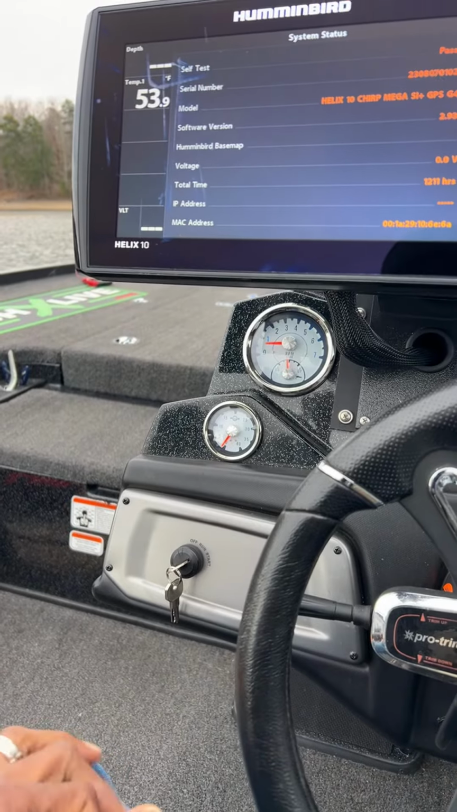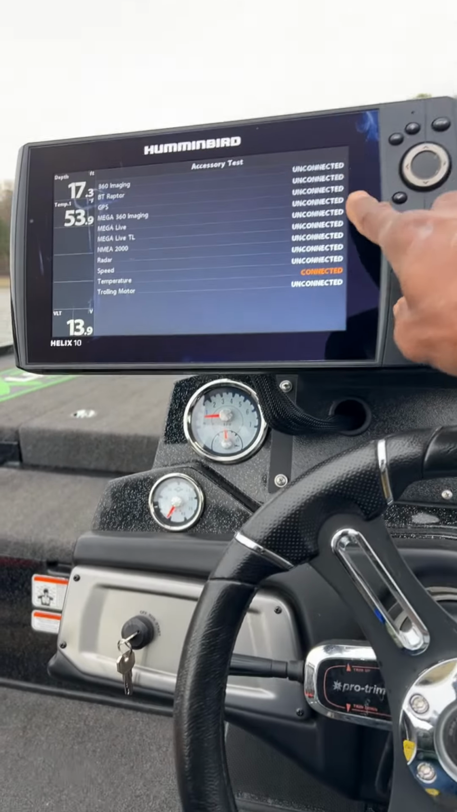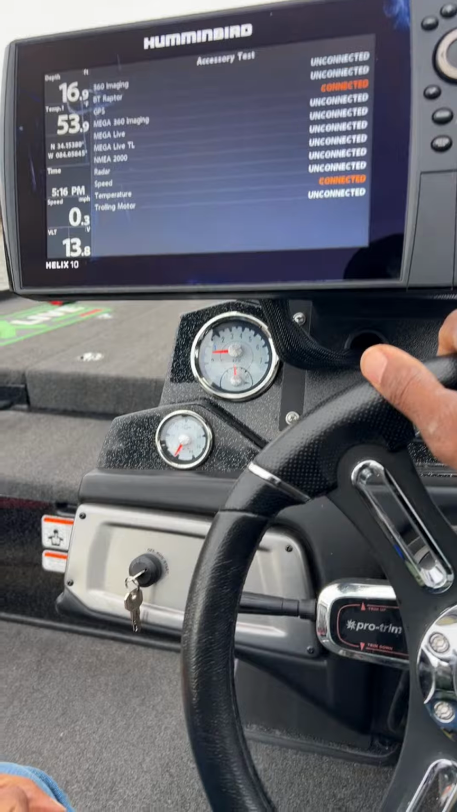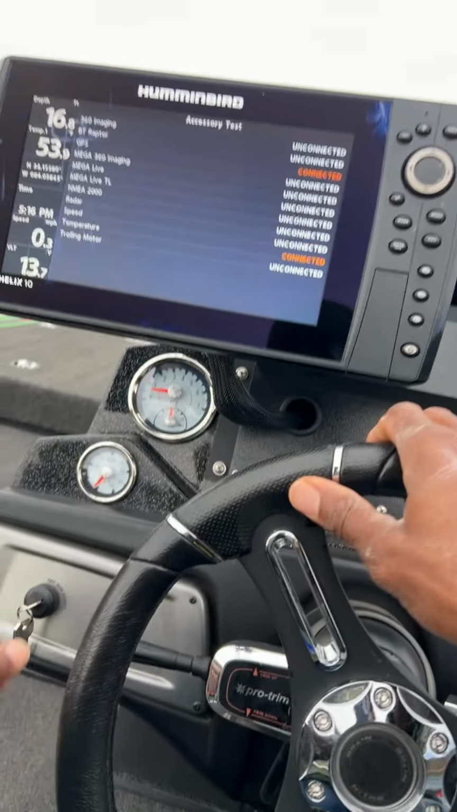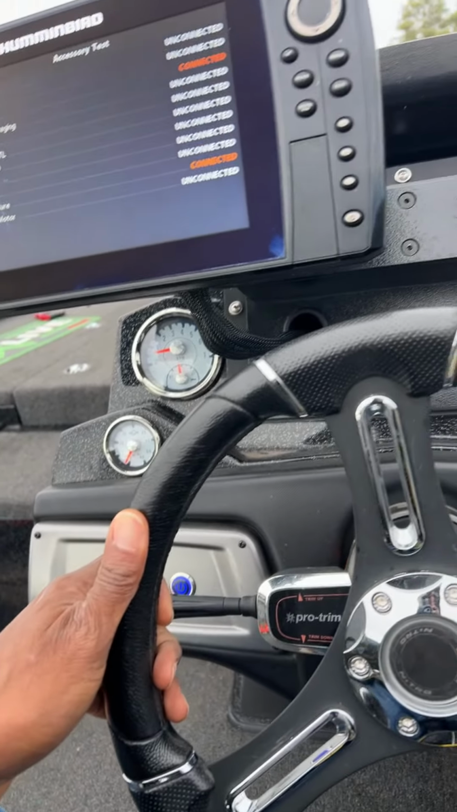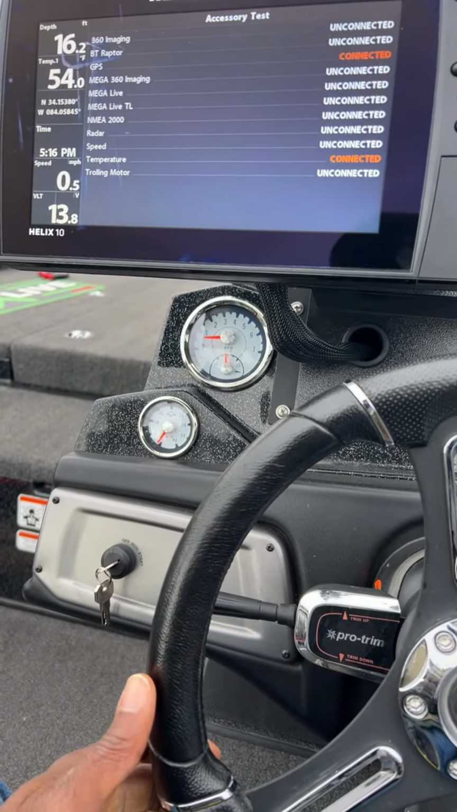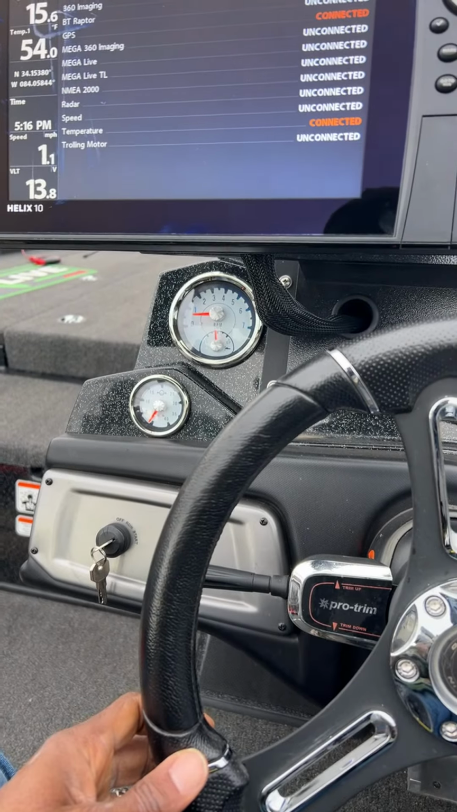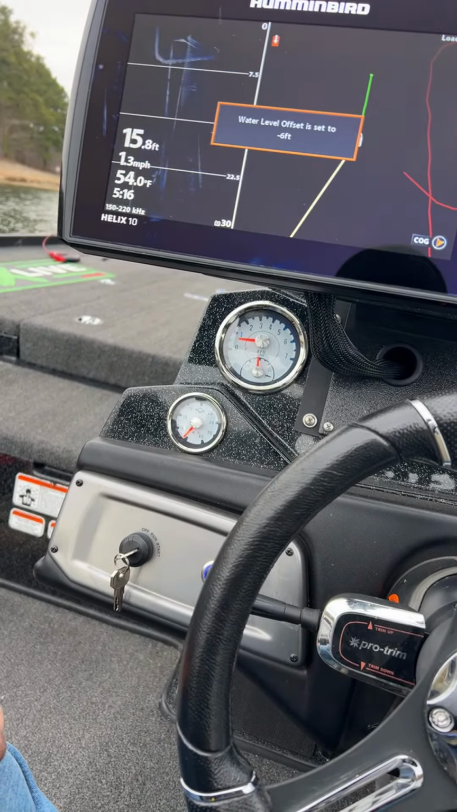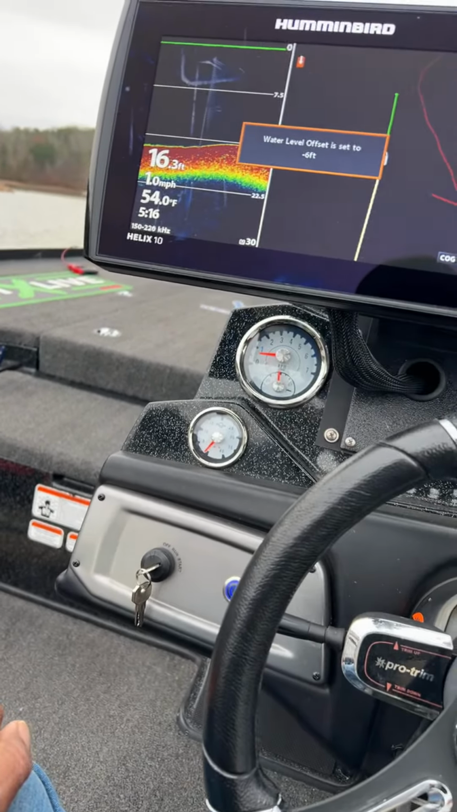But now let's see if I can get everything. So we just have to wait for it to boot up, get everything connected. I know this will probably be boring for some of you guys if you're not into the electronic side of things. But all we're gonna do today is scan with sonar and down scan. There we go, it's looking good.